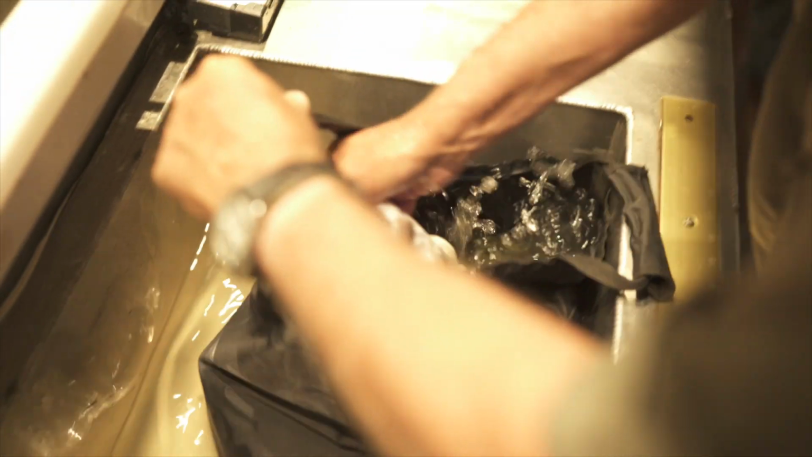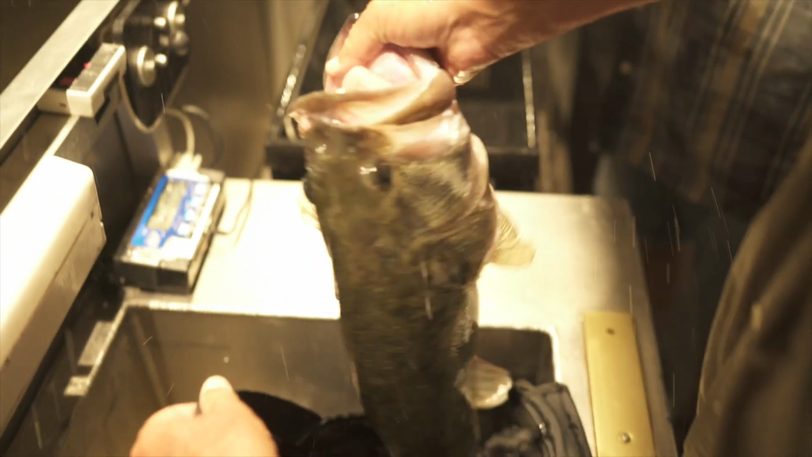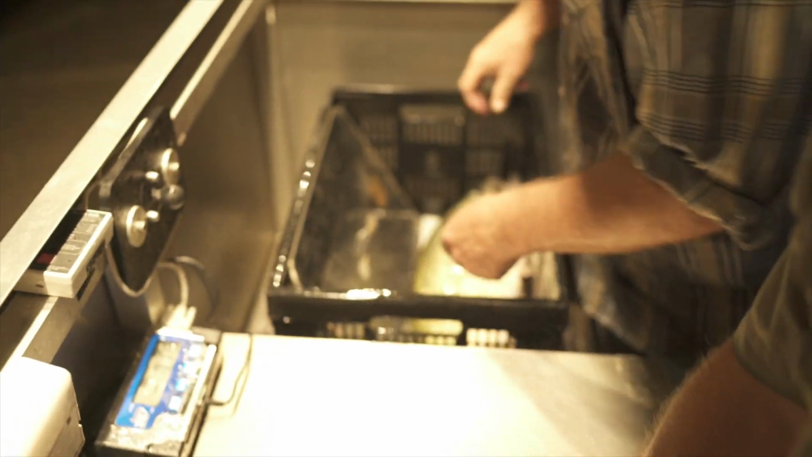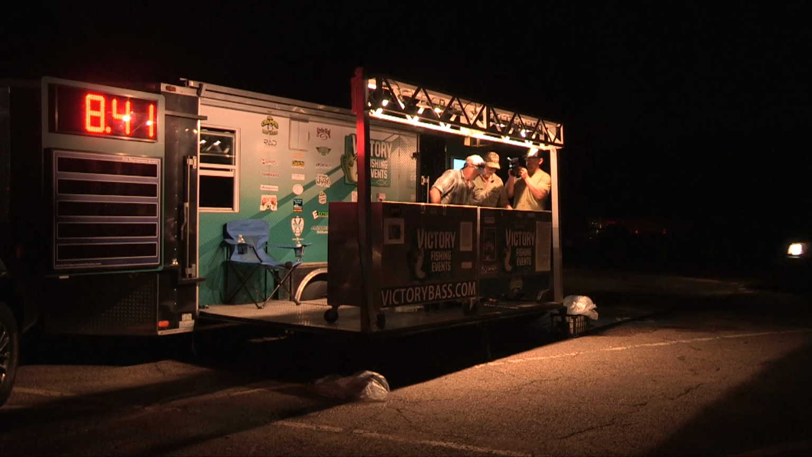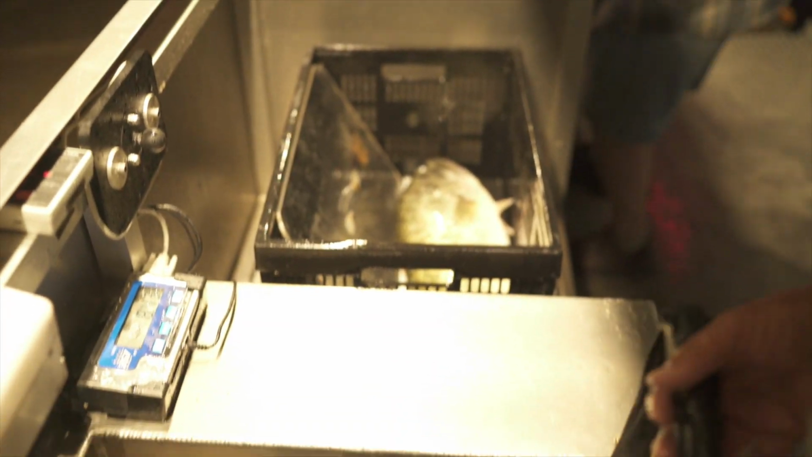Number 19. Oh, give us them 2 tenths. We were the last team to weigh and had to weigh the big one first, and I figured she'd go about 8.5, but you never know till you put them on the scales. I knew it would be close because the other team's big fish was actually a few ounces bigger than ours, but we had one other decent one in our bag.